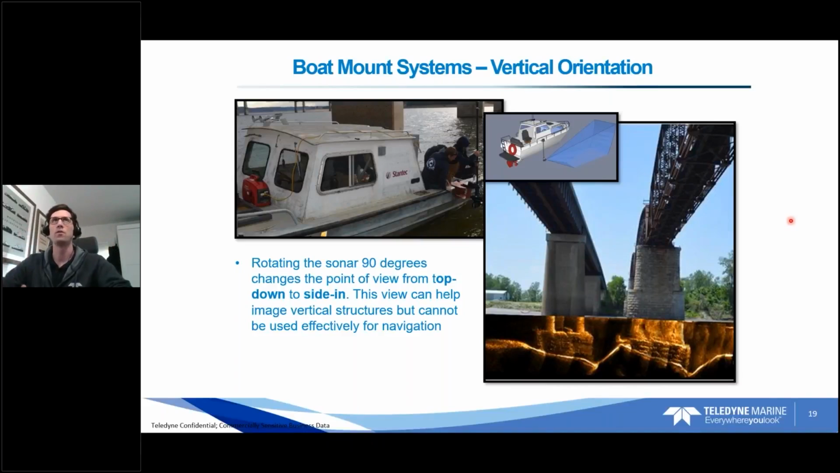Not at all useful for navigation or just general use. That's where the more common horizontal orientation comes into play. But if you know what you want to capture, like on a bridge footer, turning that sonar 90 degrees and just driving along the bridge footer will really get you some incredible imagery.